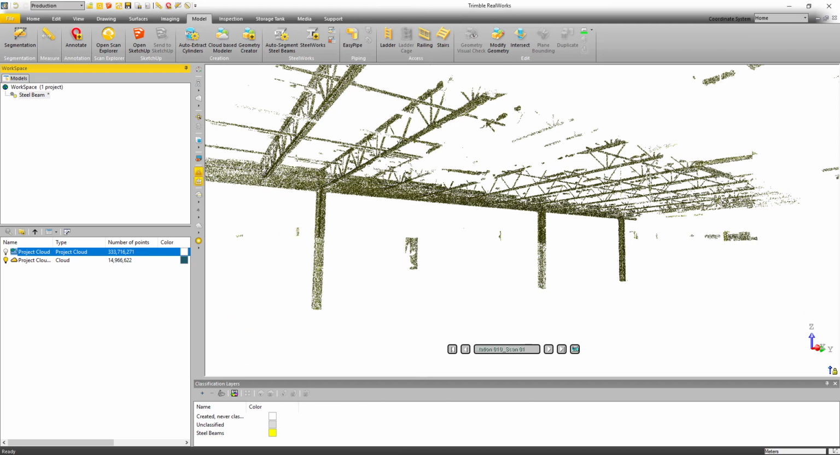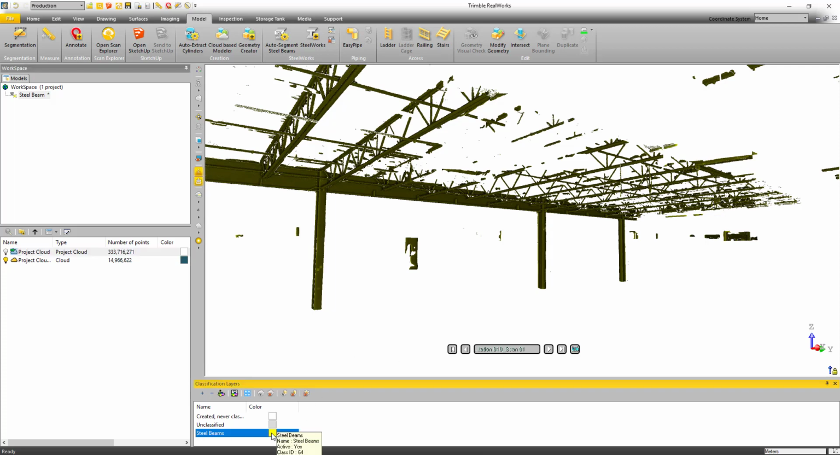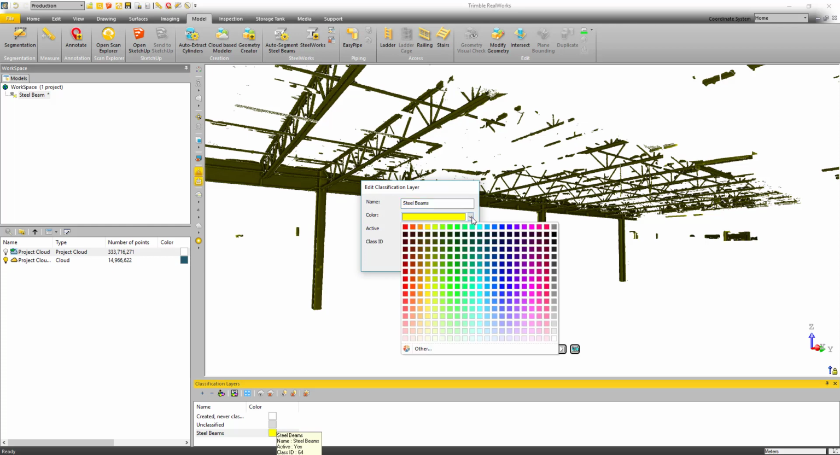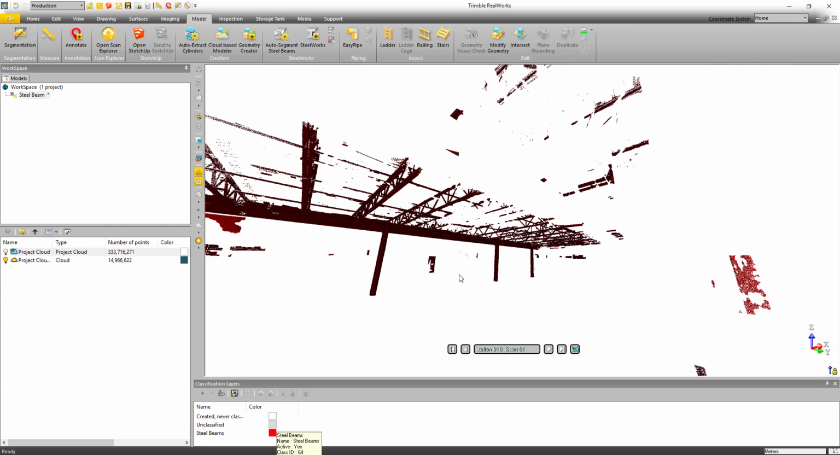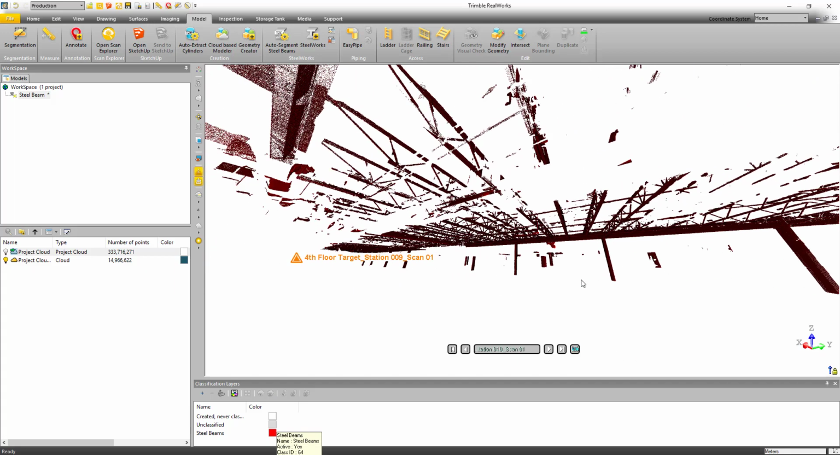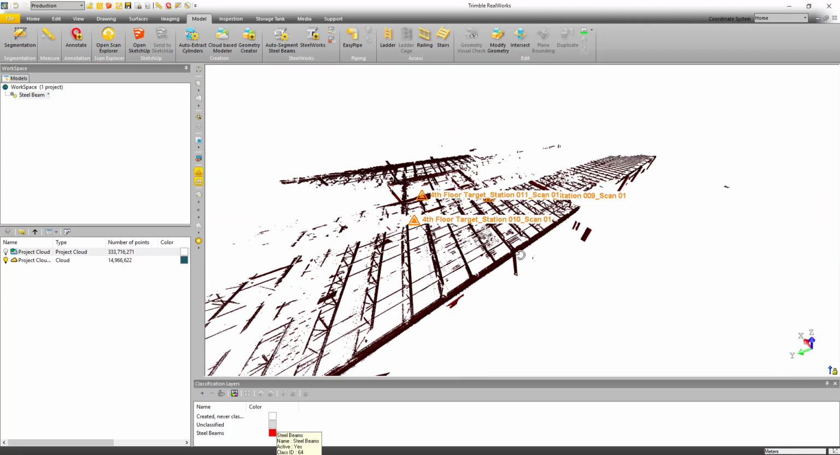So you can see it's finished processing now, and it's just finishing up loading the points that it segmented out. And we can see it's done a pretty good job, but let's change this color from the default yellow to a little bit brighter red, just to contrast with the other points when we turn those on. But it's looking really good so far. Let's go into the 3D view and kind of rotate around out here. You can see it's really done good at finding these steel beams throughout the project.